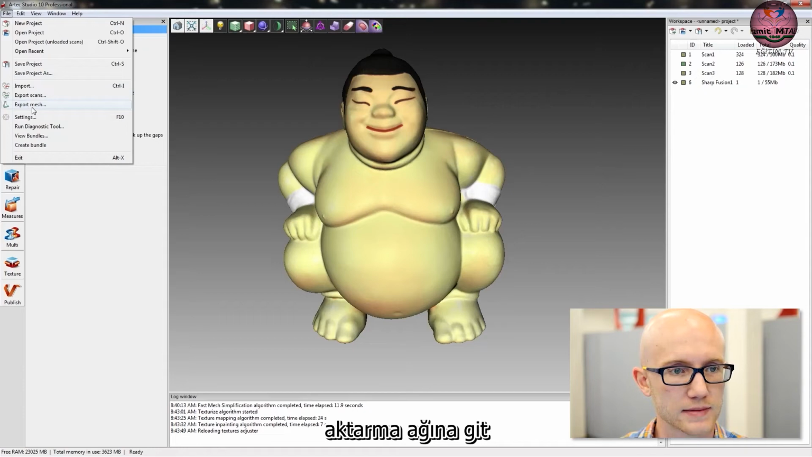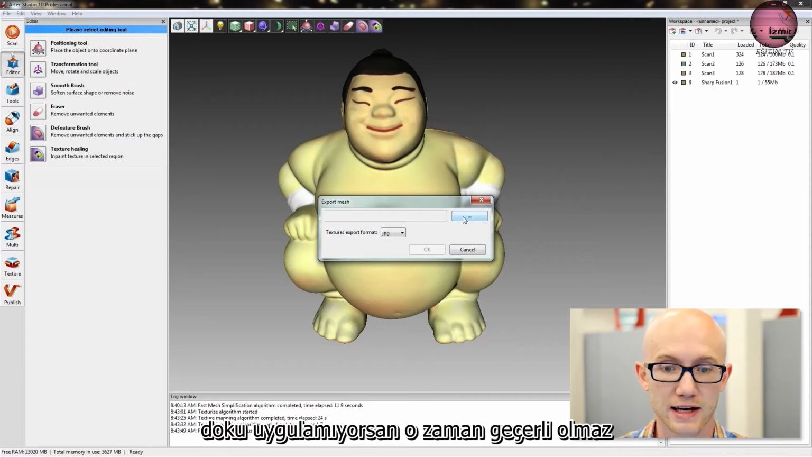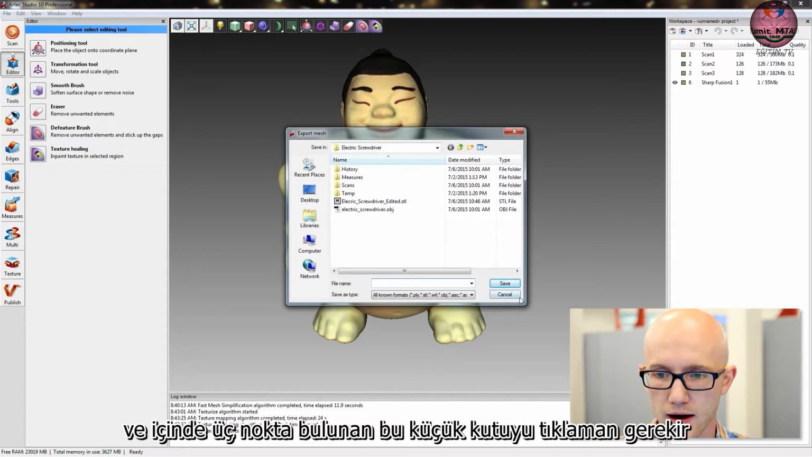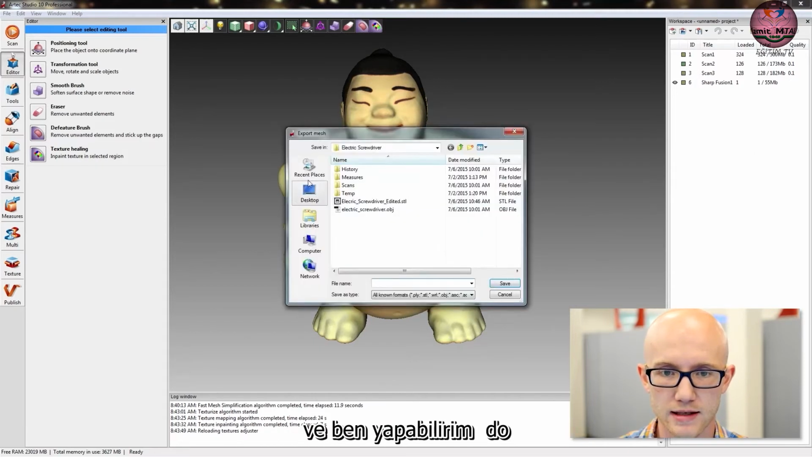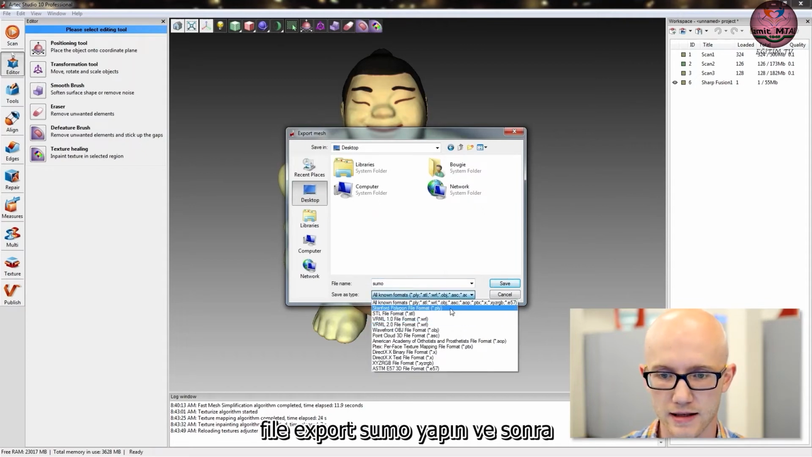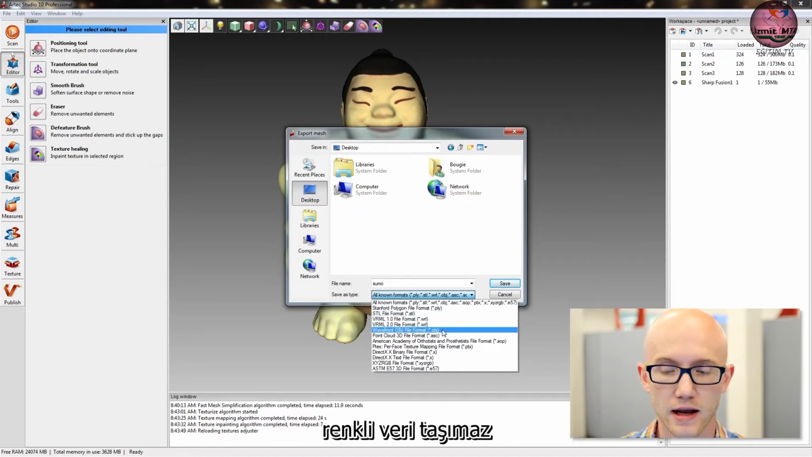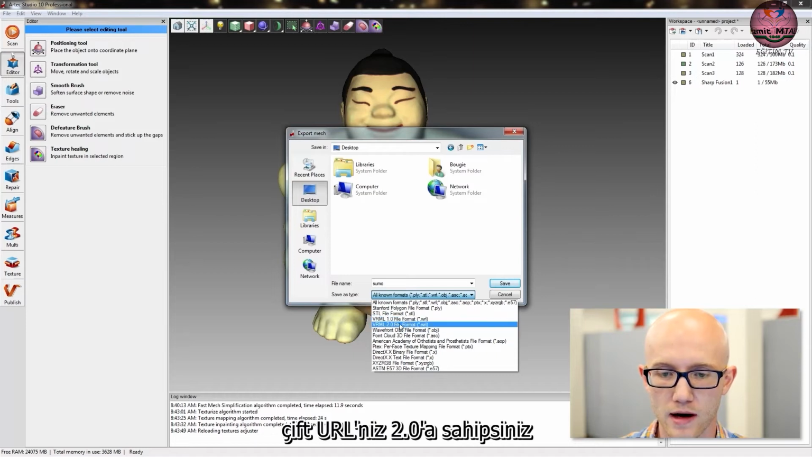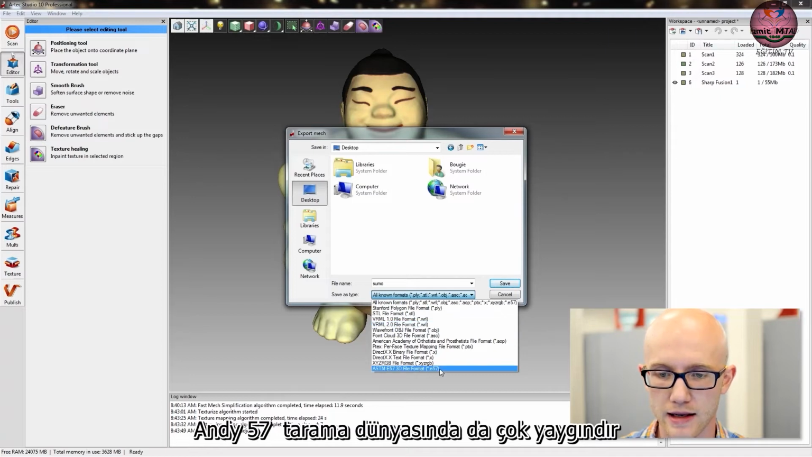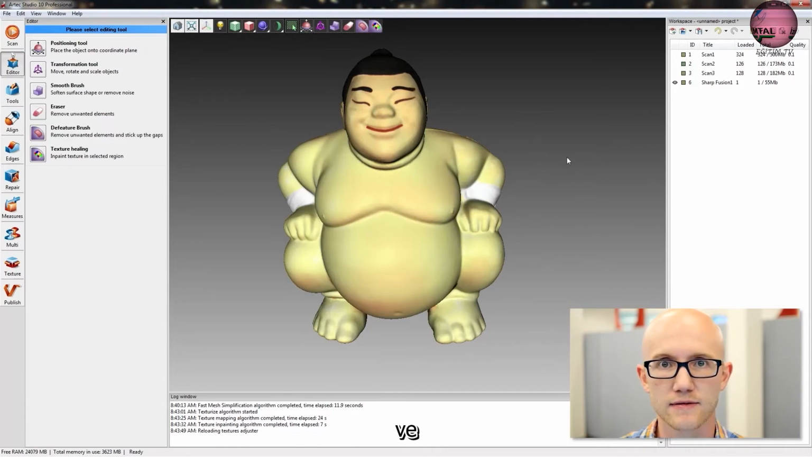Go to File, Export Mesh. For my texture, I'm going to leave it at JPEG. If you're not applying texture, then it doesn't apply. And you have to click this little box with the three dots in it. And I could do File, Export, and then I select the format that I want to use. You have STL, it's pretty standard, no color. OBJ carries color data. You've got your WRL 2.0 if you are exporting to a full color printer. That works really well. And E57 is also very common in the scanning world. And that is it for the Artec.